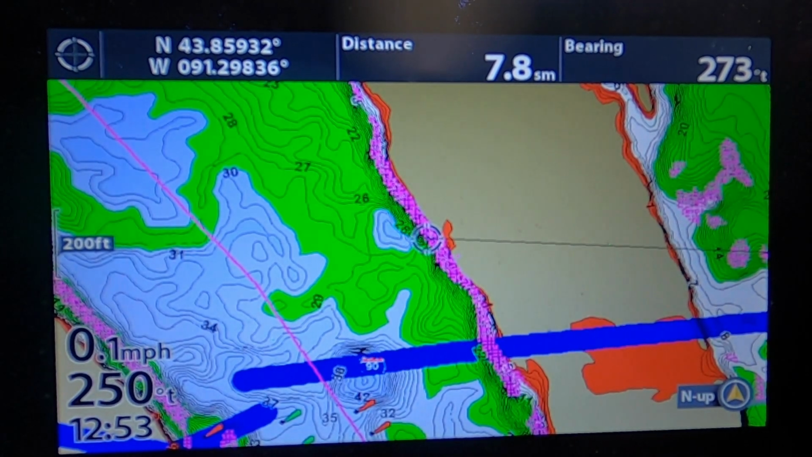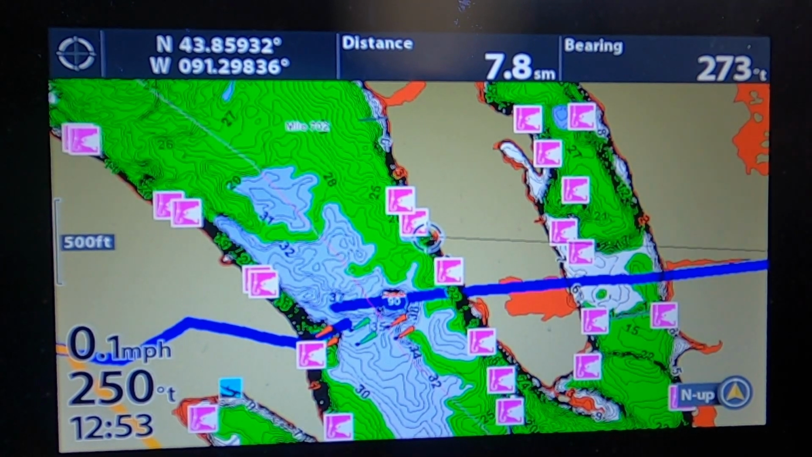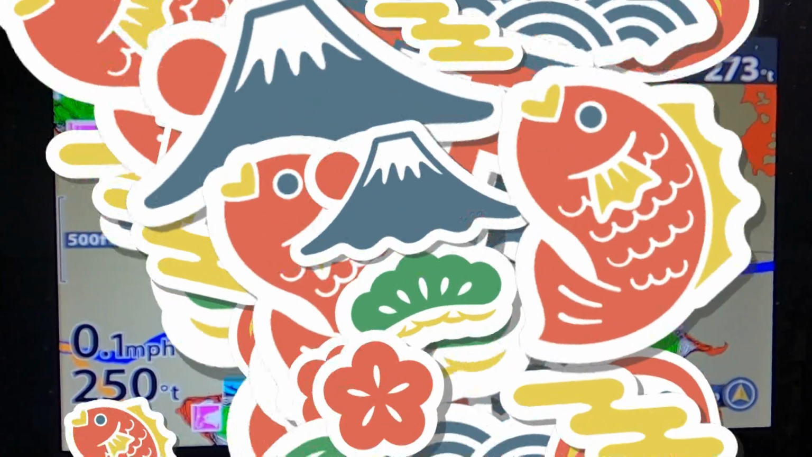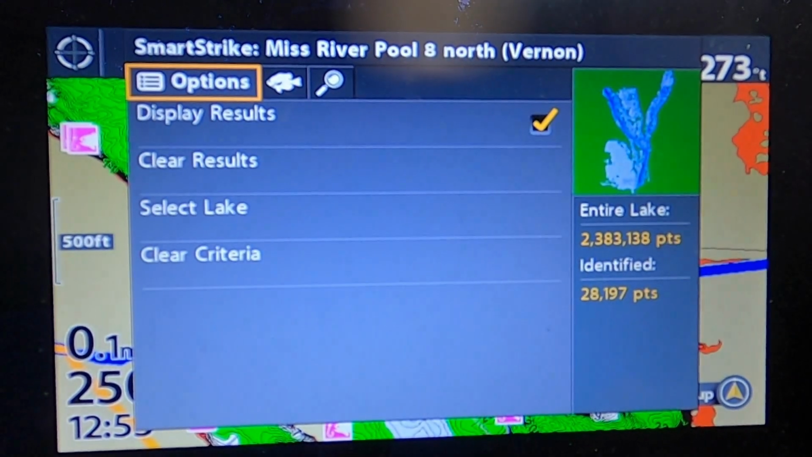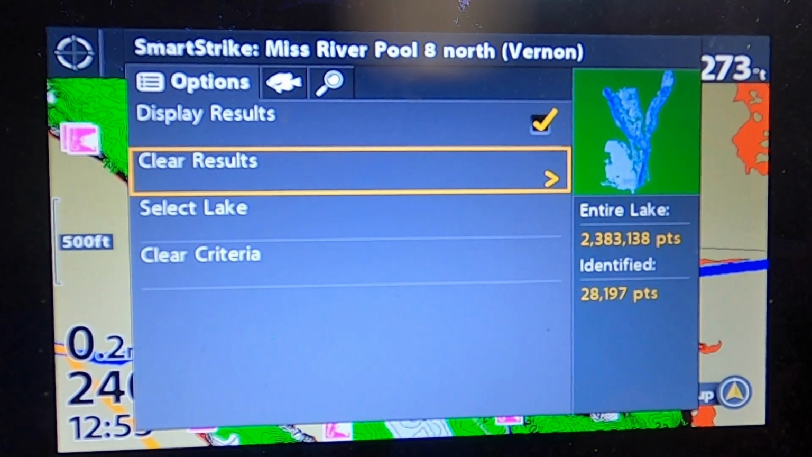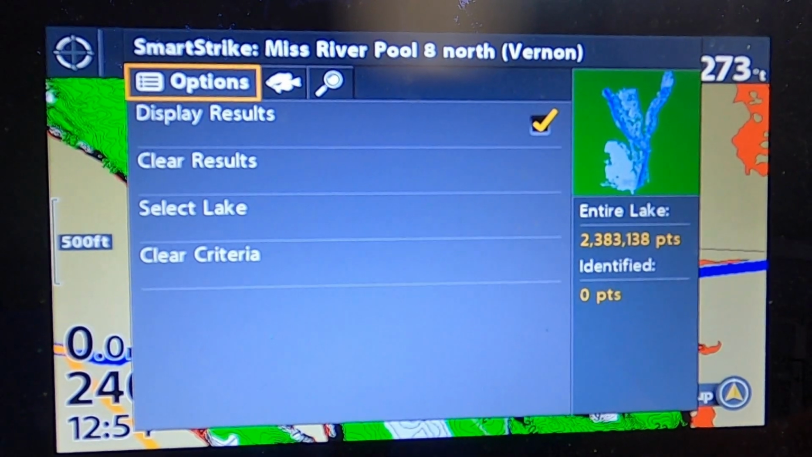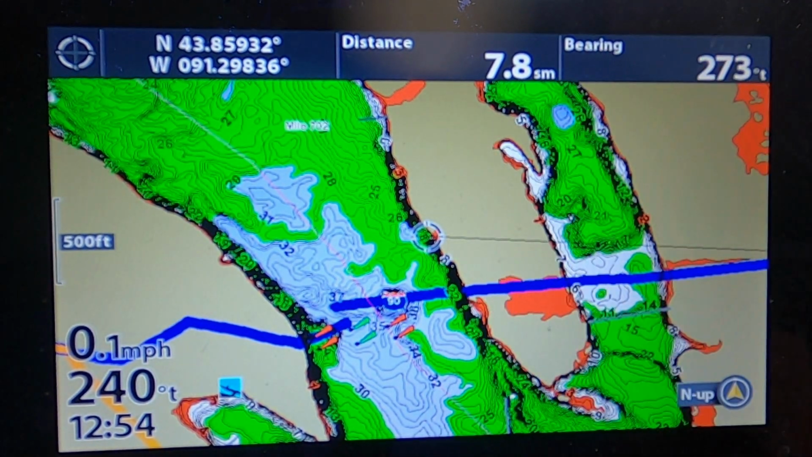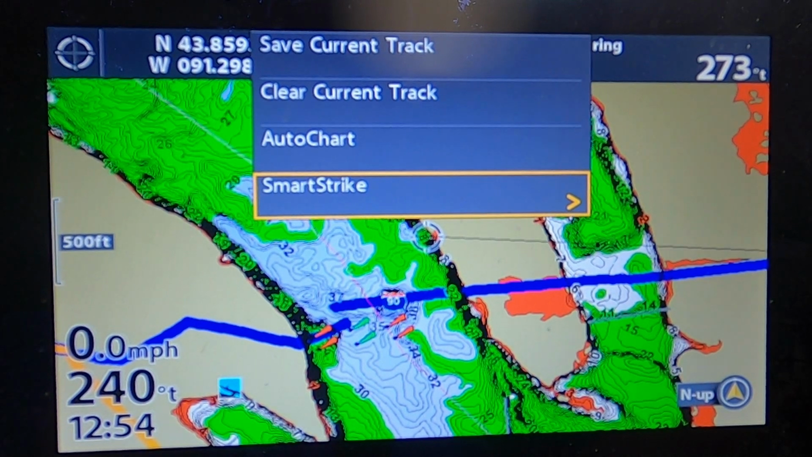So if I back off again, it's going to show the areas on all the different backwaters and stuff that are good for pike. So now let's change it to a different lake. I'm going to go back to menu, go back to Smartstrike, and we're going to clear the results. And the results are cleared, and now if I exit, it's going back to my basic mapping of depth and structure.